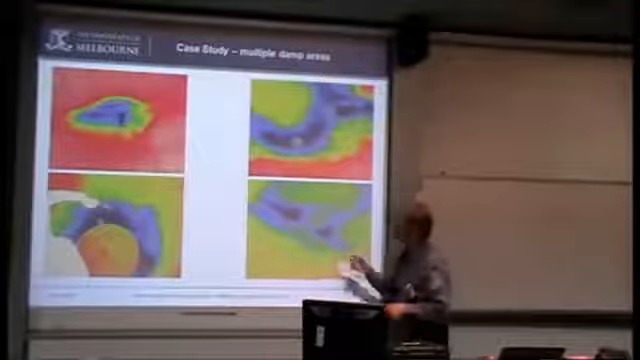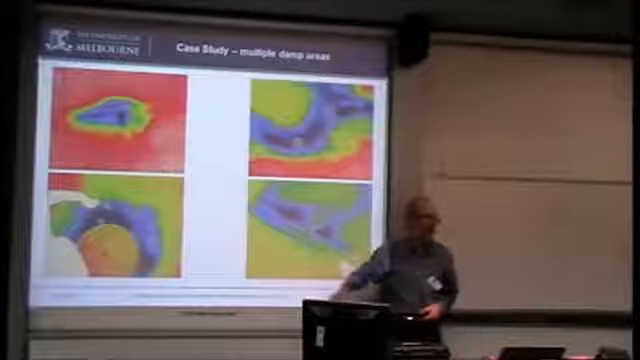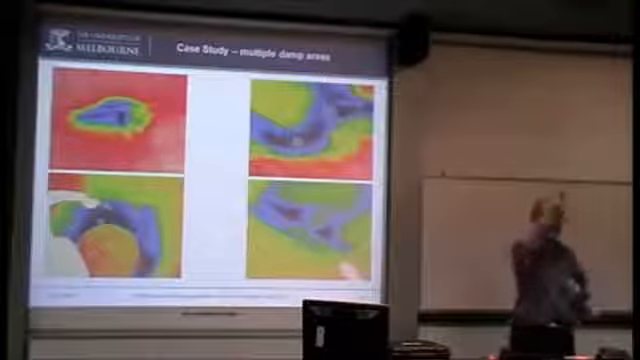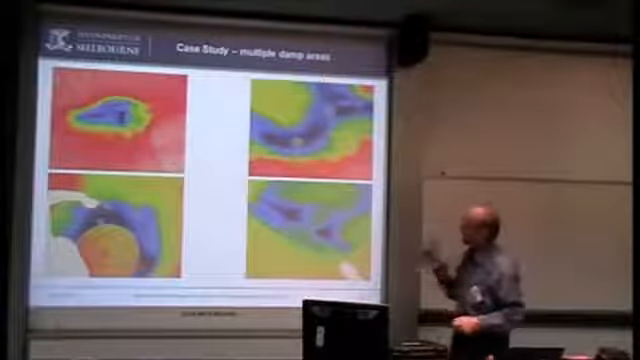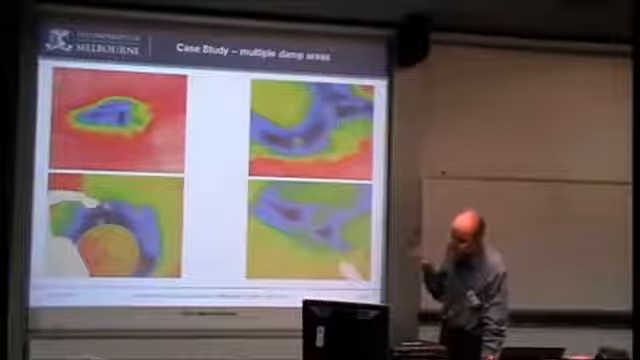A number of reasons, partly because of just the irregular shape. That's typical of what you get with dampness. If you have nice sharp lines, it's probably not dampness, it's something else. Water doesn't just stop at nice clean boundaries. It tends to do this dissipation. The builder, architect, really wasn't that convinced about it.